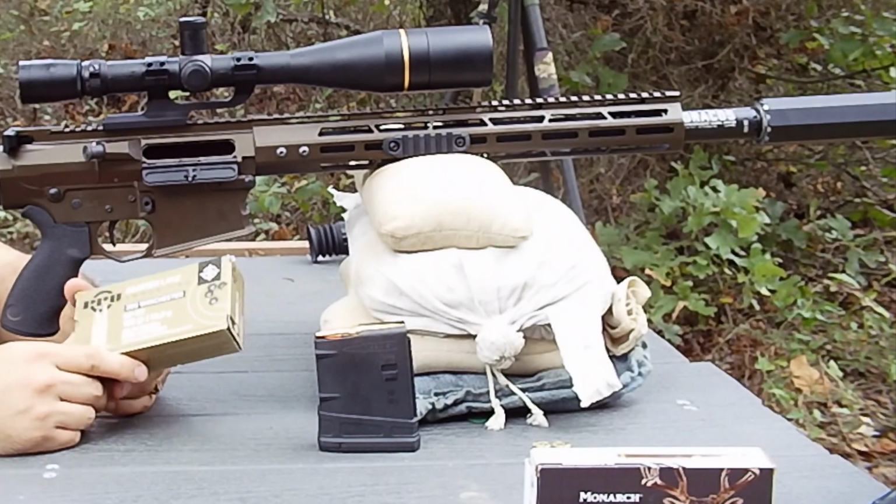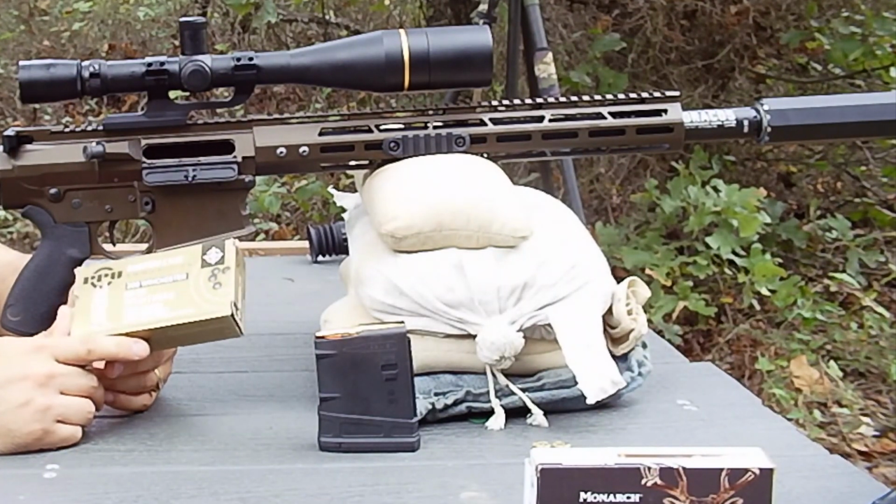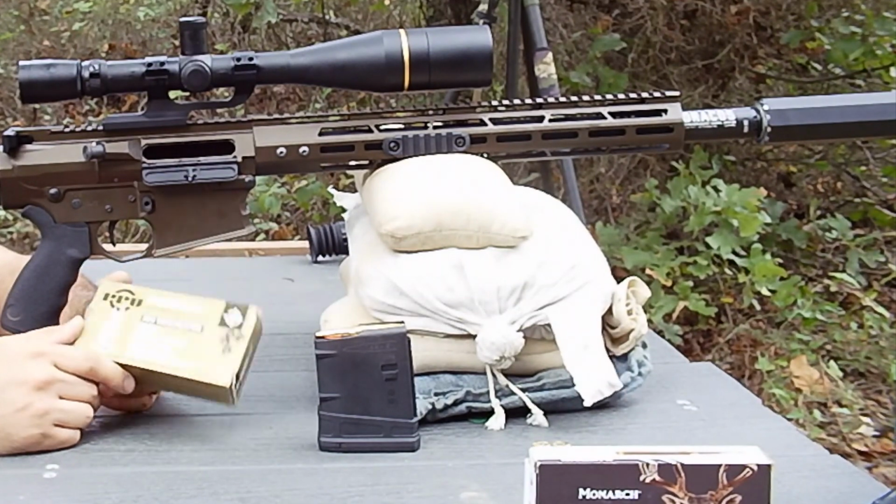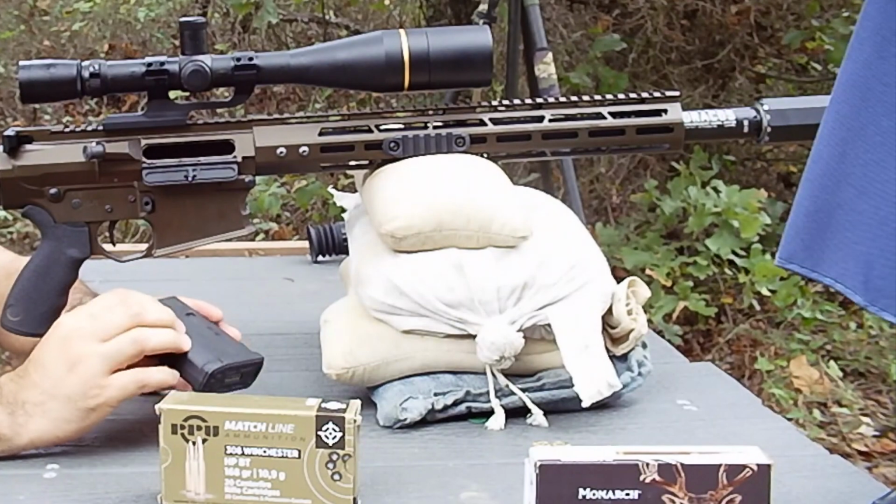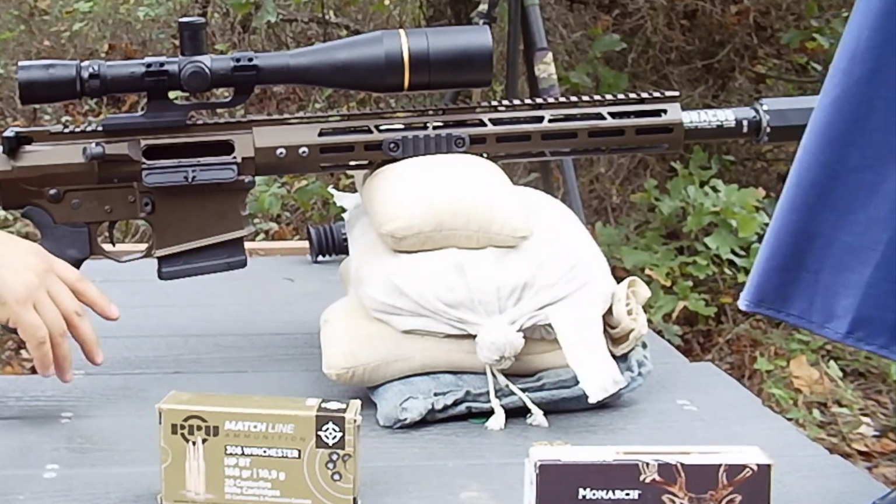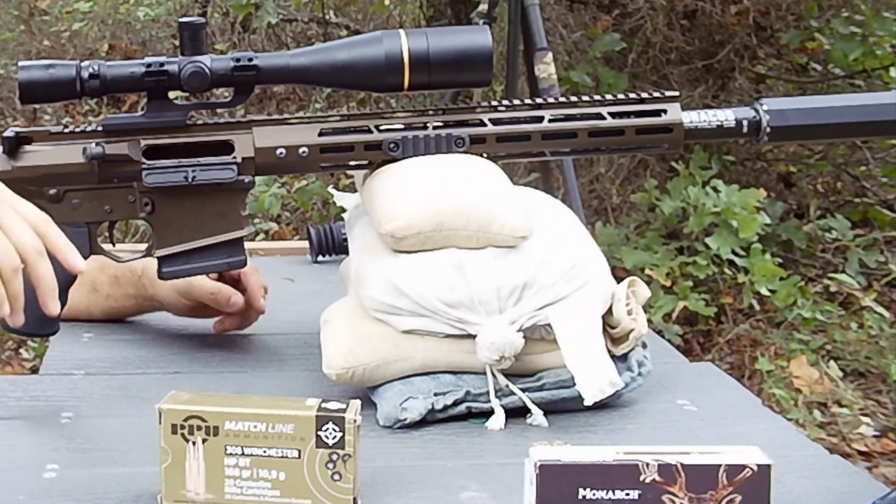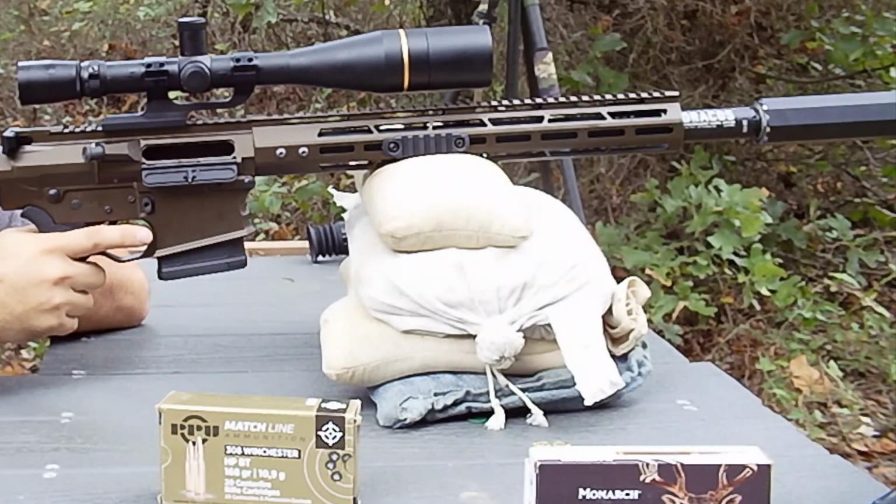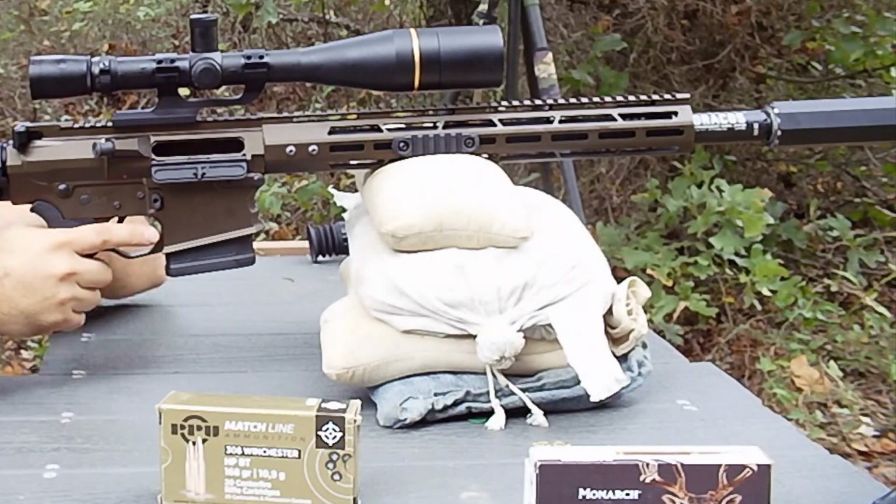Rolling. Alright, the next ammunition will be PPU Matchline 308, 168 grain open tip match. So we will send 4 of those down, not making any adjustments. We will use a new bullseye to change the point of impact from the previous ammunition type. Alright, so everything looks good downrange.